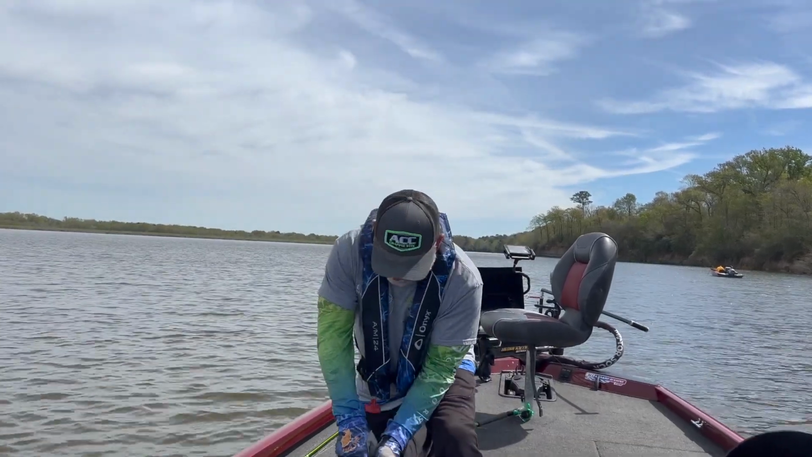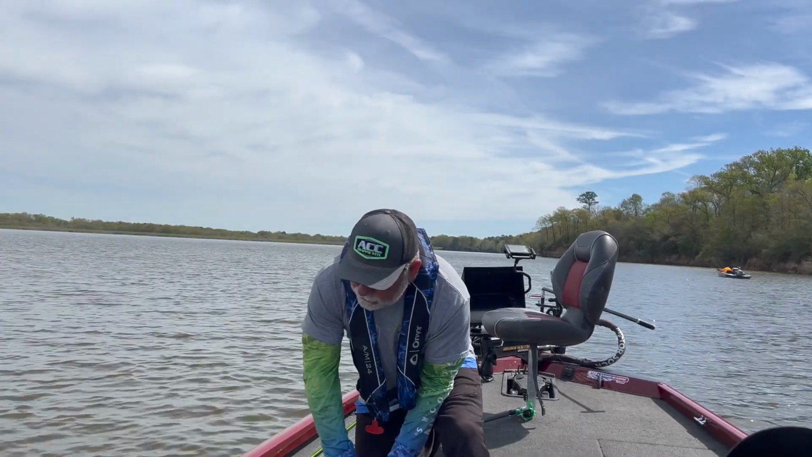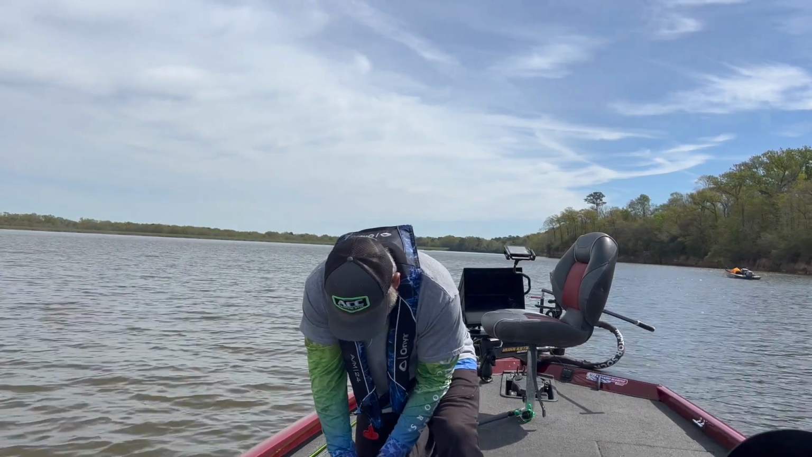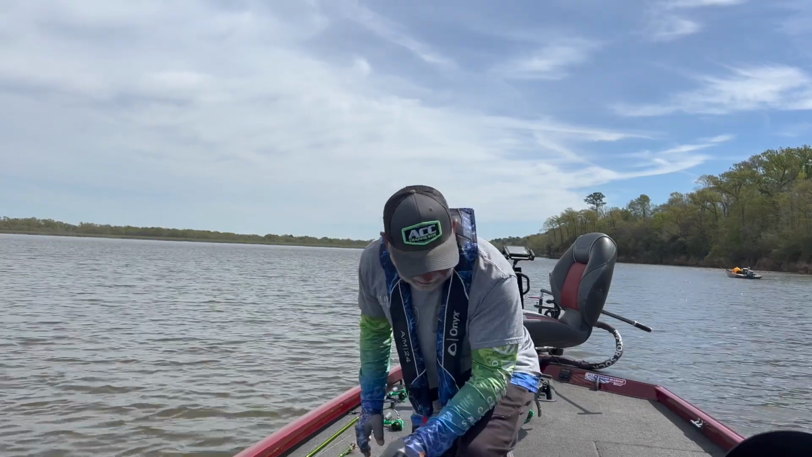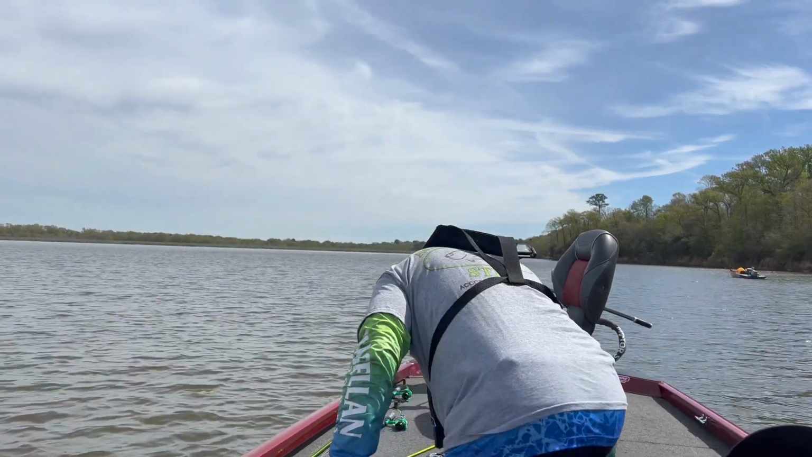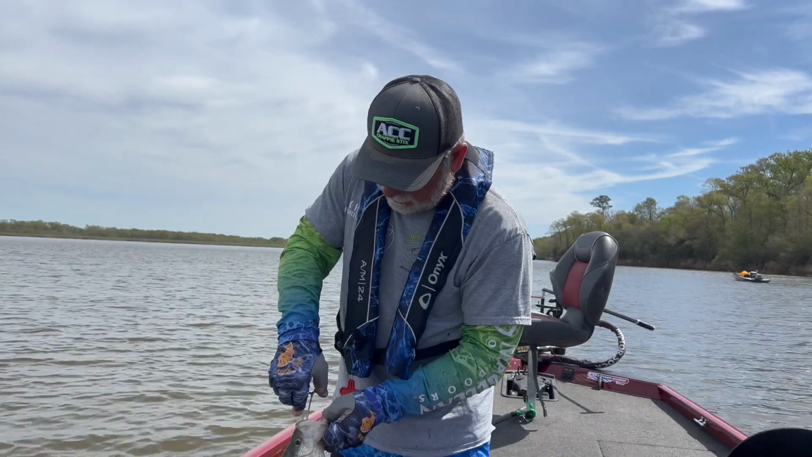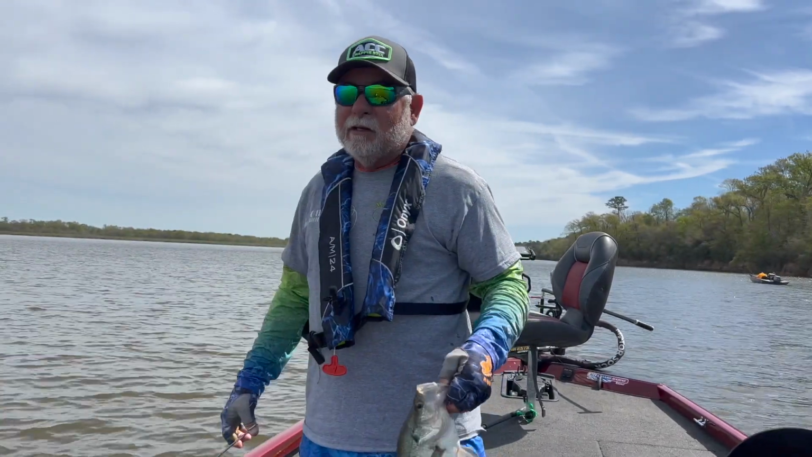You don't want to get both hands down on the rod itself, especially on a smaller one. You might break on a big fish. You'll snap that rod if you're not careful. This is just what I have experienced, and I've swung one or two of them in.